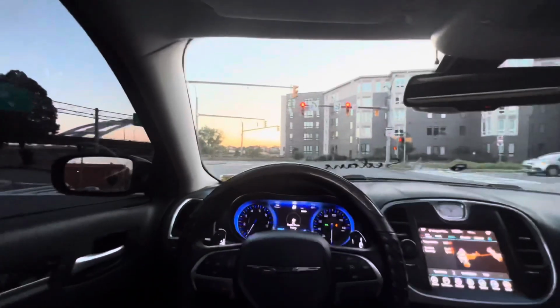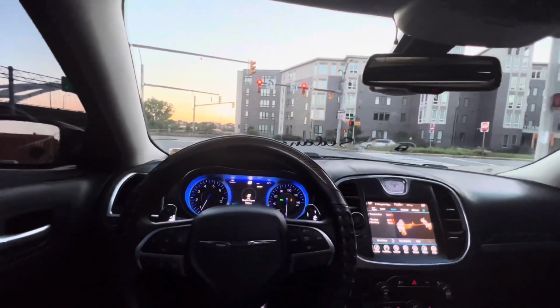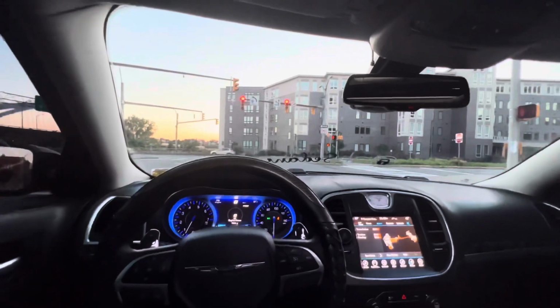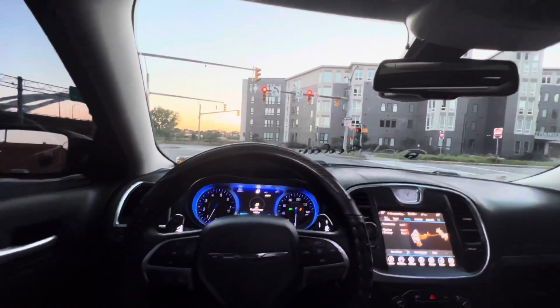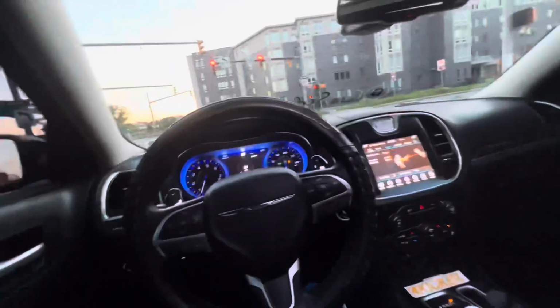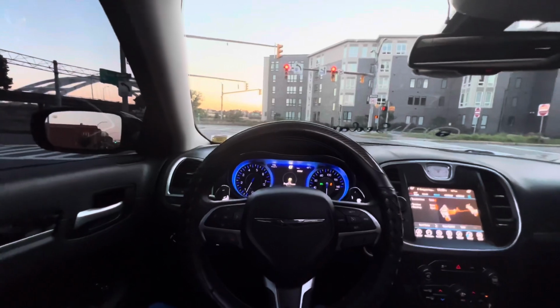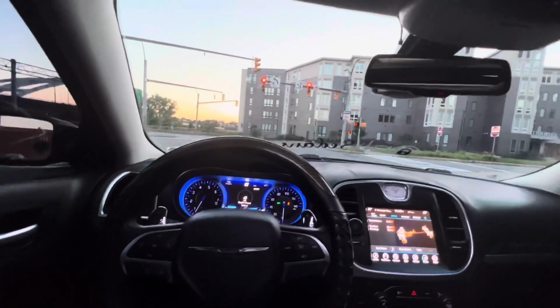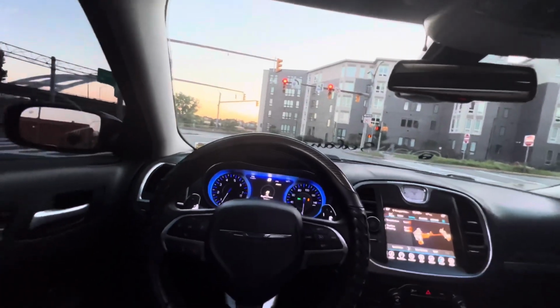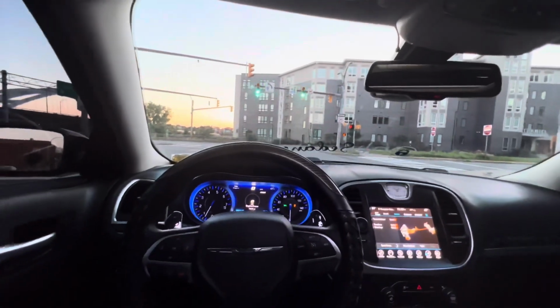I started off with an '08 Impala, bro. That was crazy, bro. And now I'm in a 300. It might not be the Hellcat 300 or an SRT8, you know what I'm saying? But this car is something. I put work into it. You know what I'm saying? And it satisfied me.